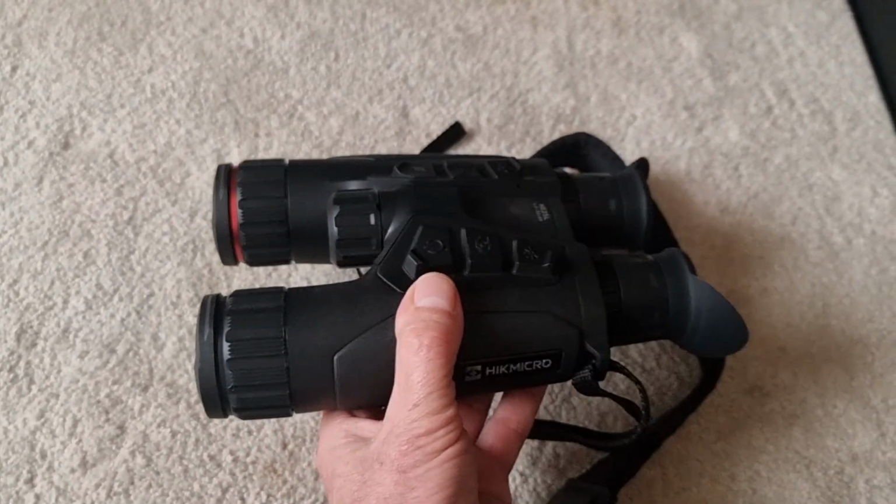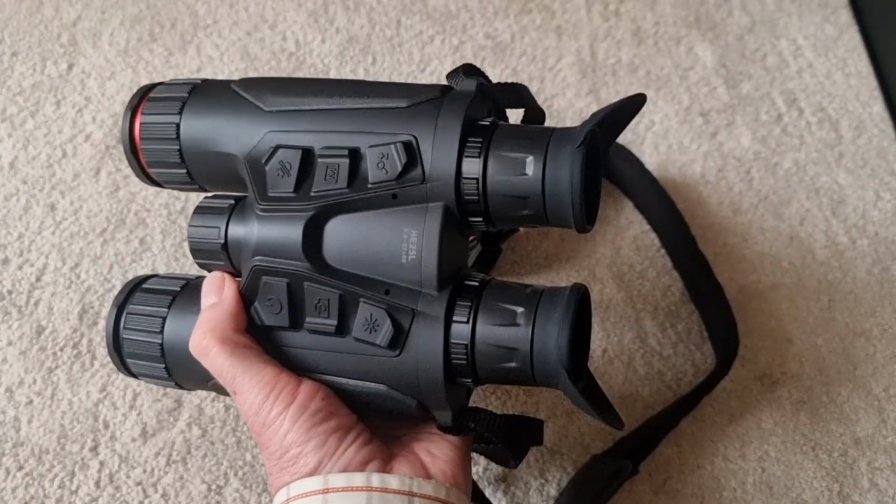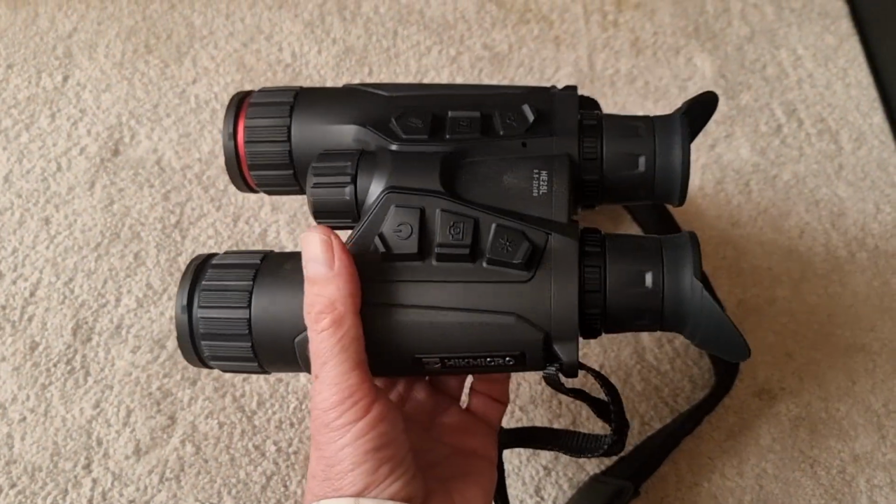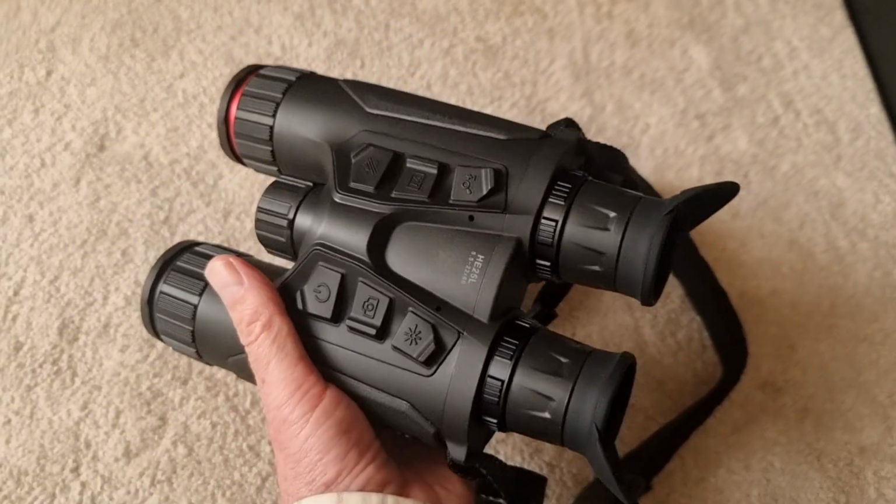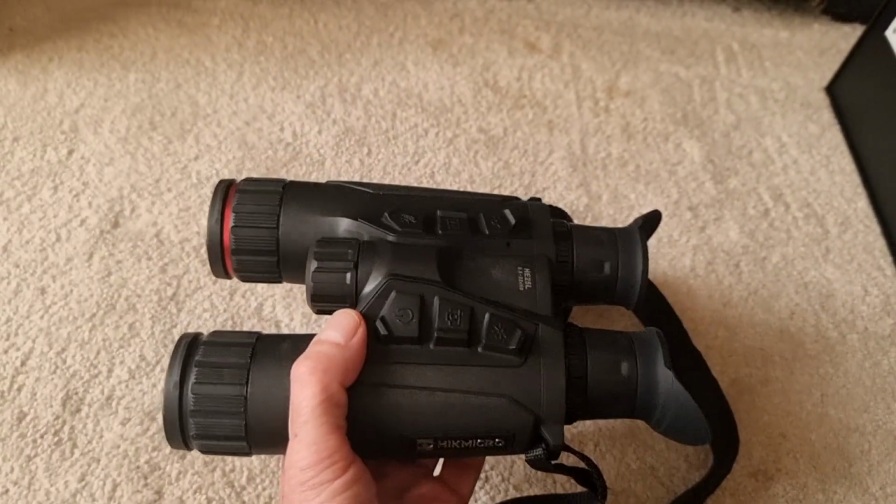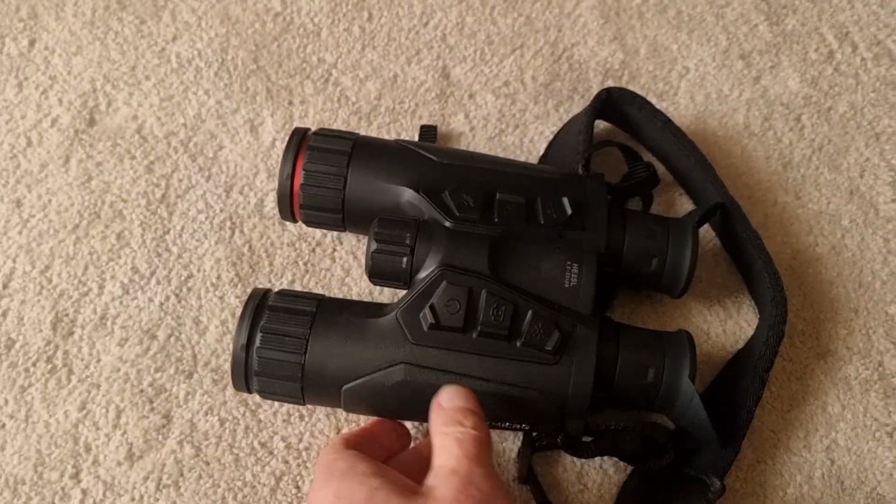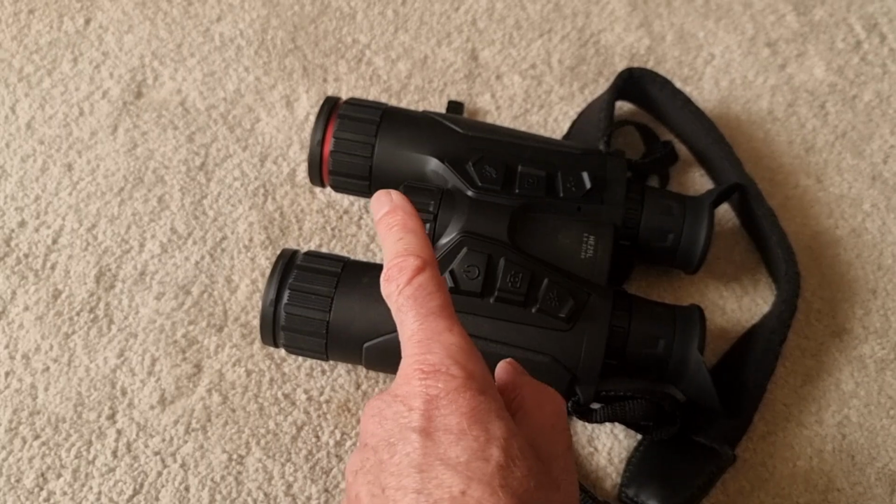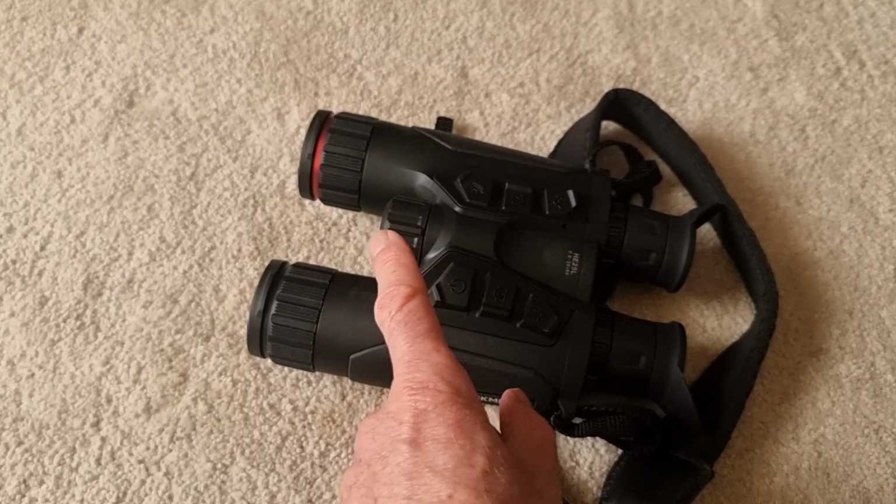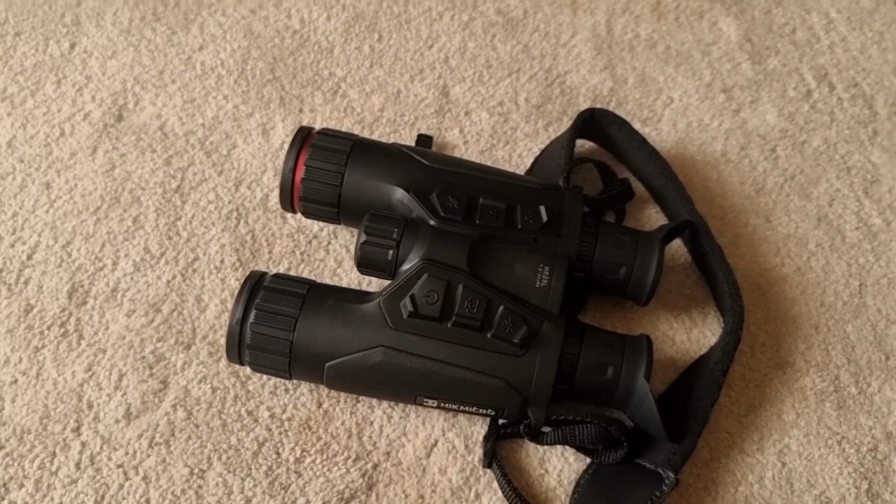Even for nature, I must admit, I haven't even used these hunting yet. First time I took them out was just down the river, just watching what was going on, watching the buzzards flying about, watching the seabirds down on the estuary. Fantastic things, really good. So what I'll do, I'll tag some footage on the end of this with all 3 channels, thermal, night vision and the day vision stuff, and you can have a look and see what you think.